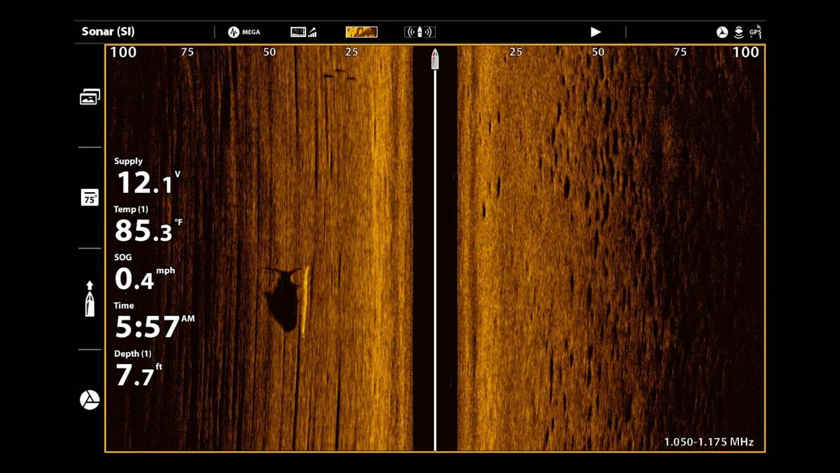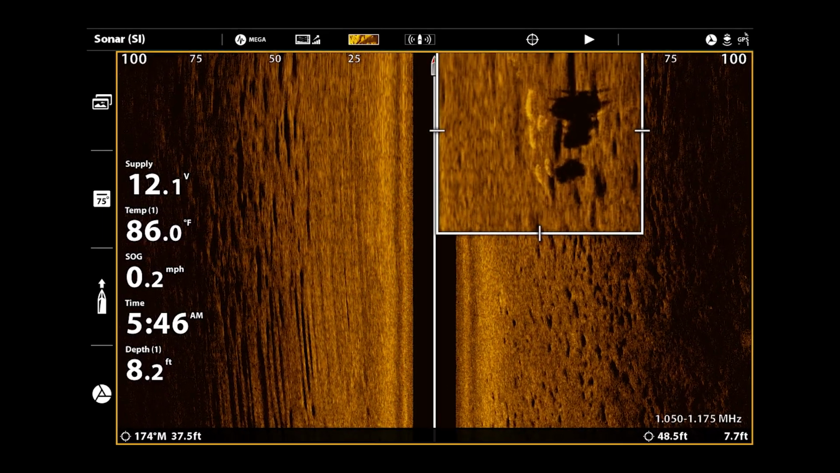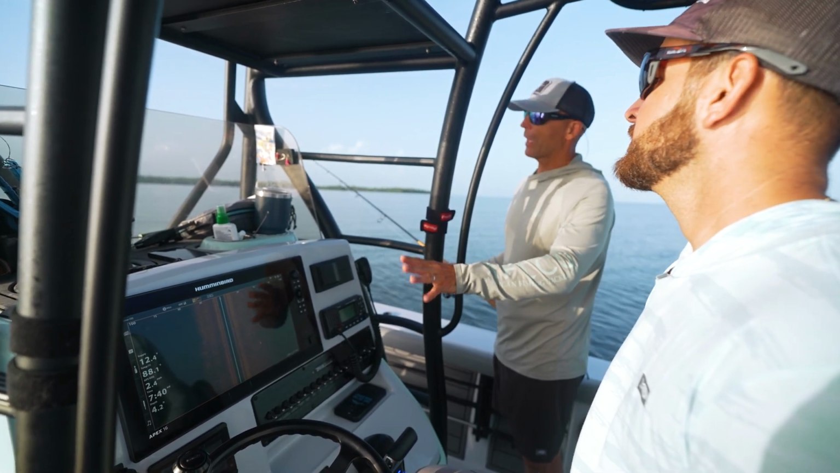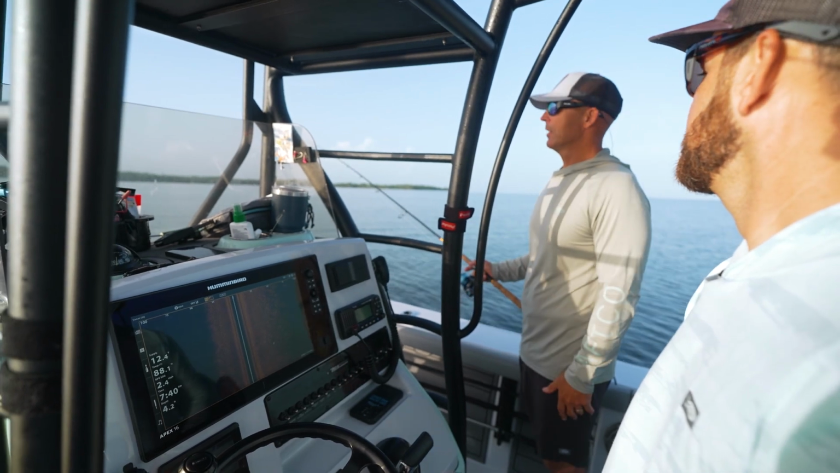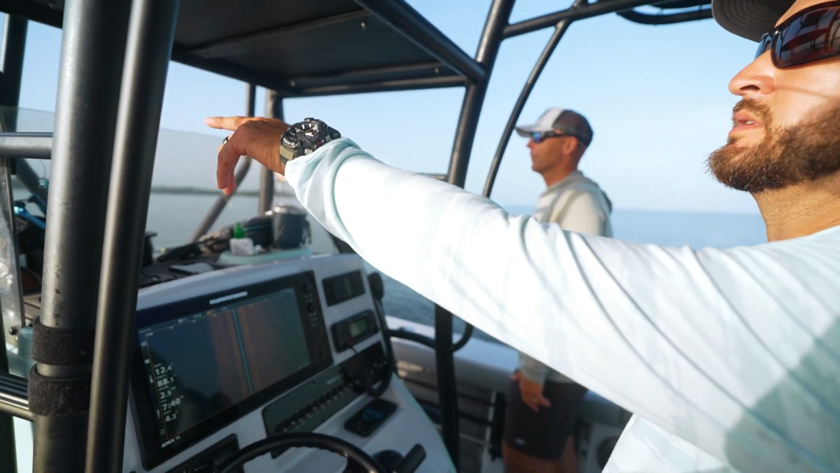I've learned so much with side imaging, honestly, like fish behavior I thought I completely understood. And then I see it here, and sometimes it confirms it, and sometimes they're doing something a little different than we thought over the years. It just is your eyes under the water. It's right there. Wonderful. Yeah, there's one.